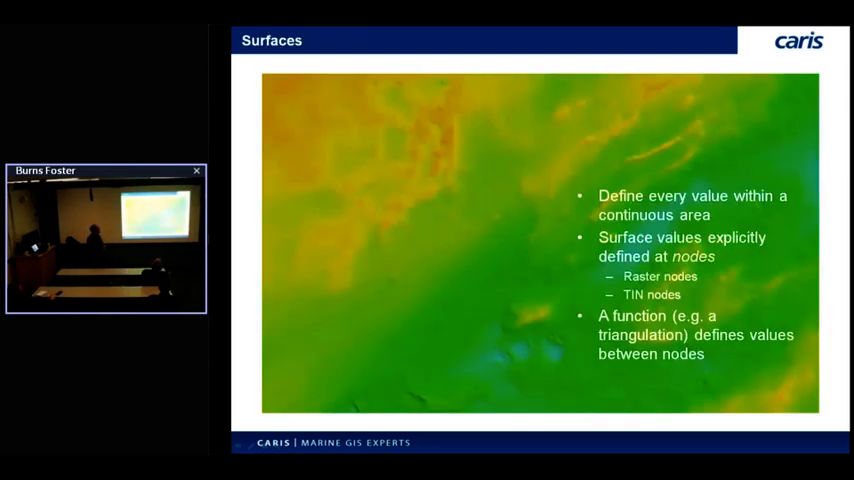So for the current paradigm, we have a continuous area of remotely sensed data. We want to define a surface over that area. So we split it up either into raster or irregular nodes at a certain interval. Particularly in the raster case, we have a fixed spacing between points, and then some function that defines how we interpolate values between those grid nodes or TIN nodes. So in both cases, for the raster and TIN, something common would be a linear interpolation. So if you're running a contour line between two grid nodes, you use a linear interpolation to figure out where that contour falls.